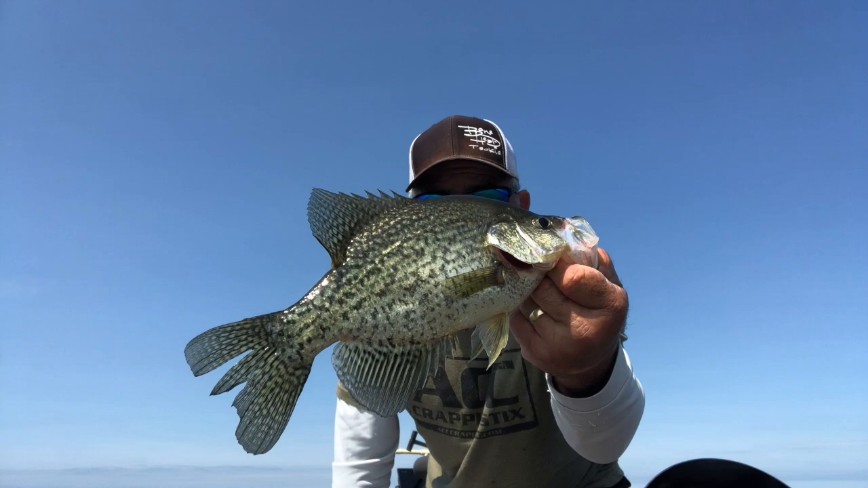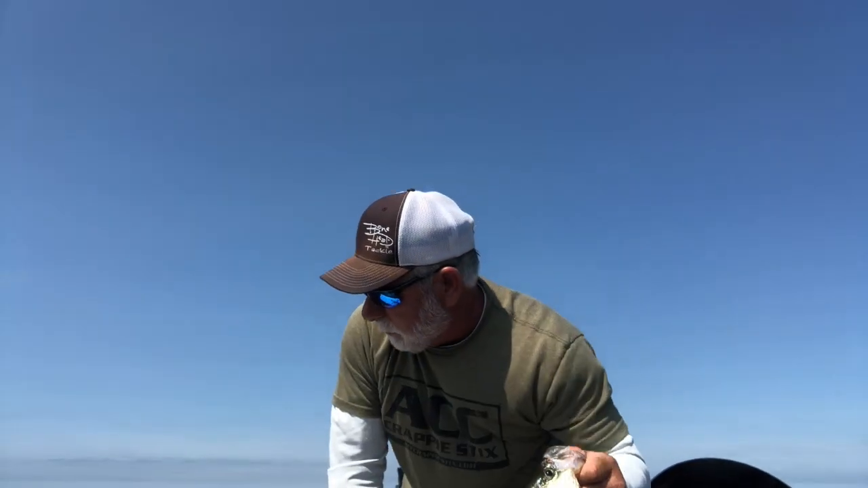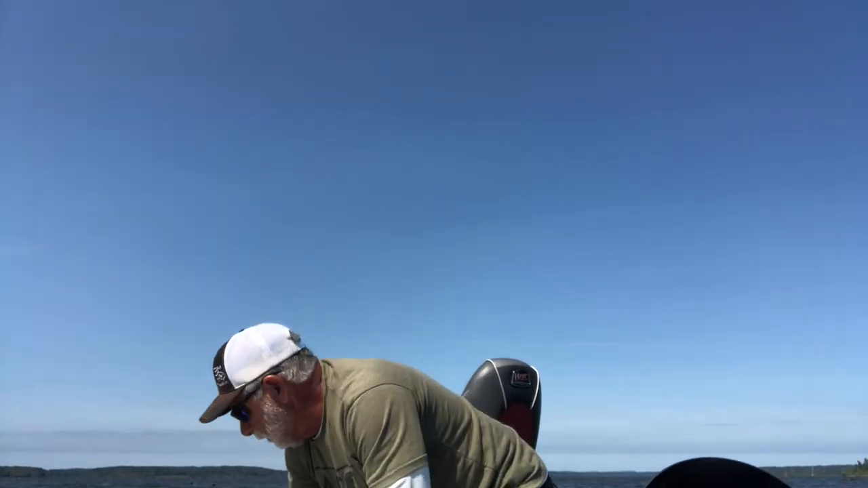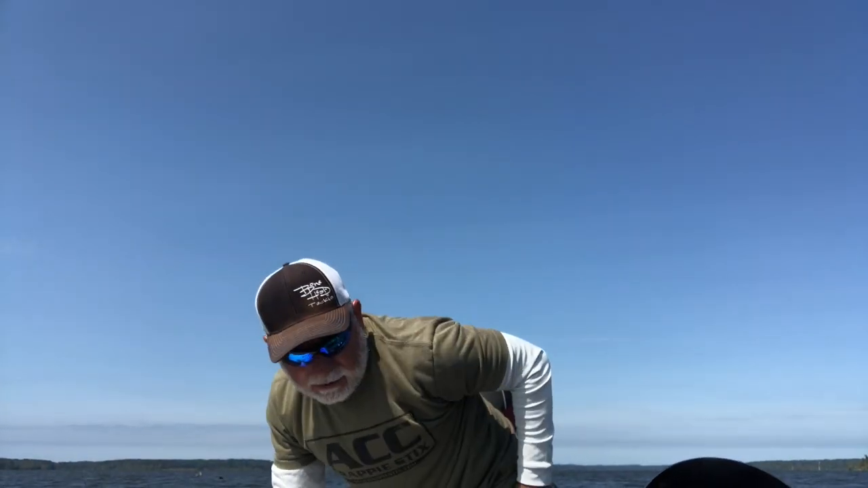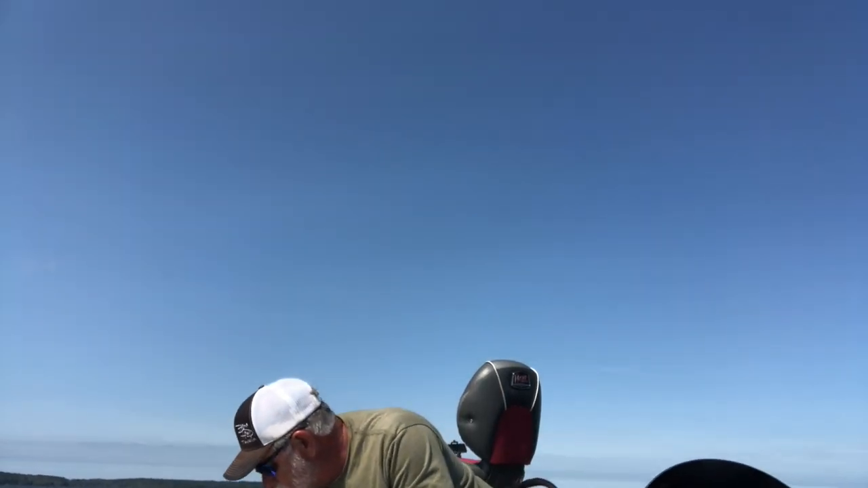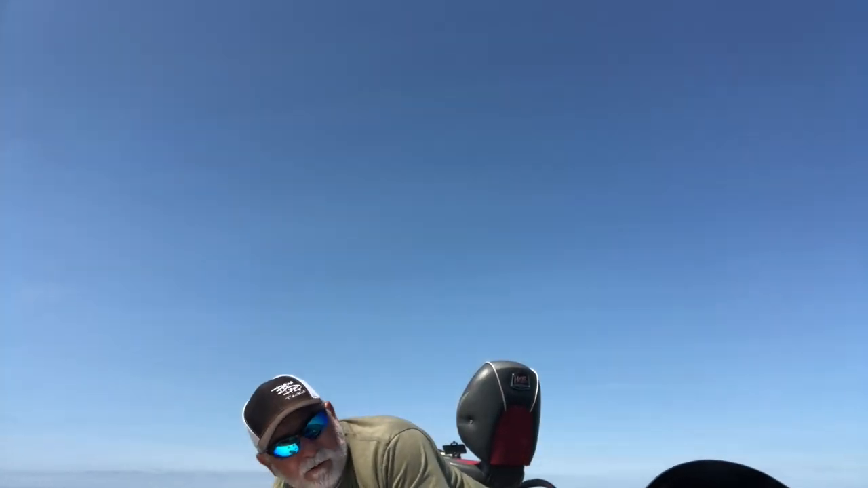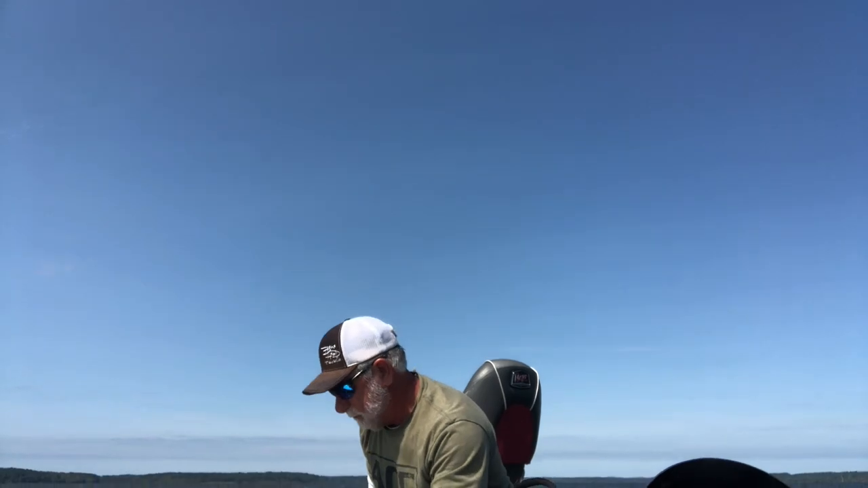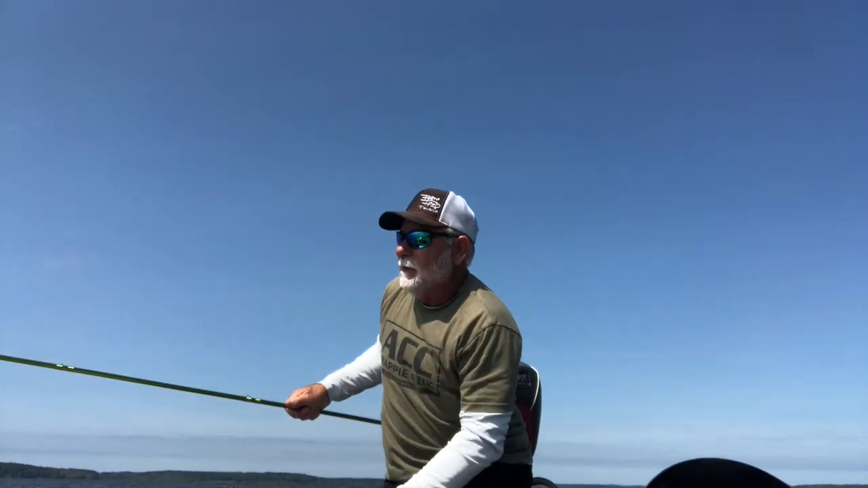Nice little black crappie. These black crappie, man, I tell you what, I love the way they fight. You hear me say it all the time. They don't hit that hard, but they make up for it on the fight on the way up, and they fight after they get in the boat. Number one, 24 to go.